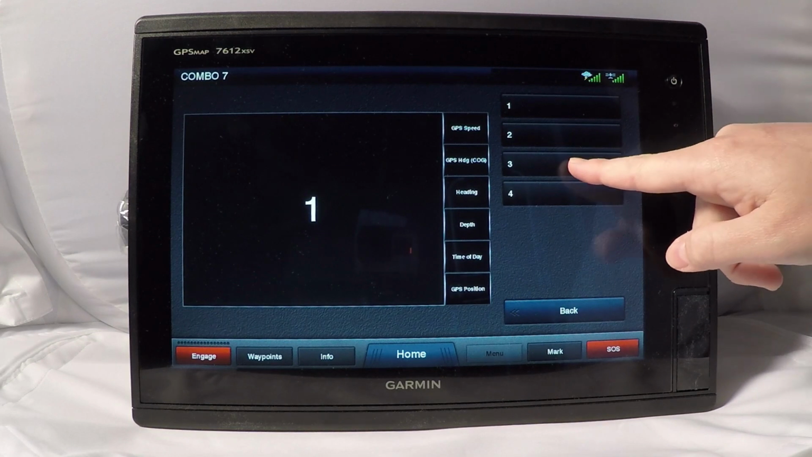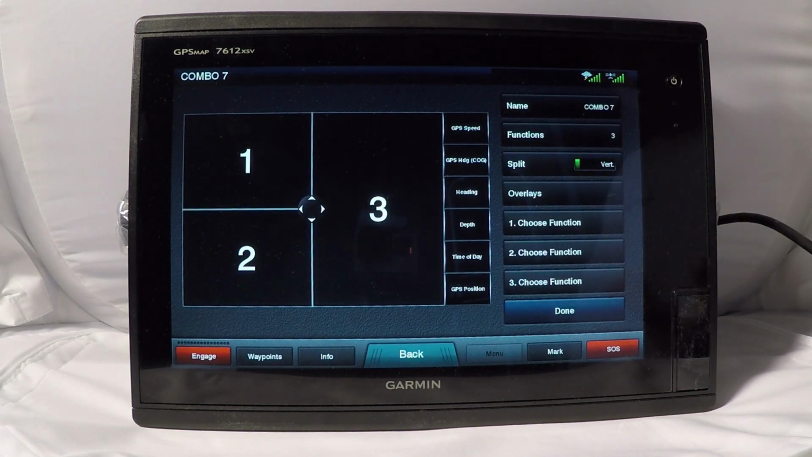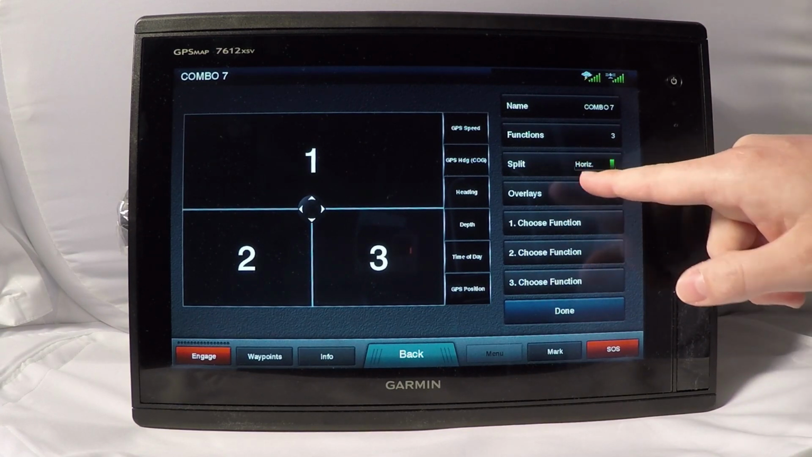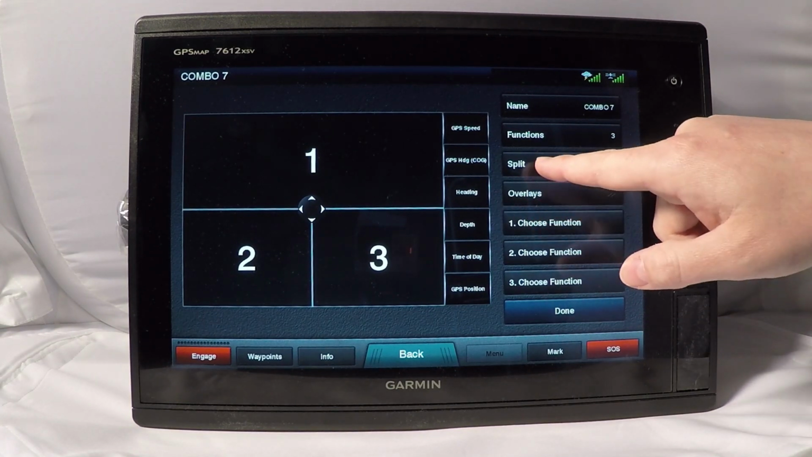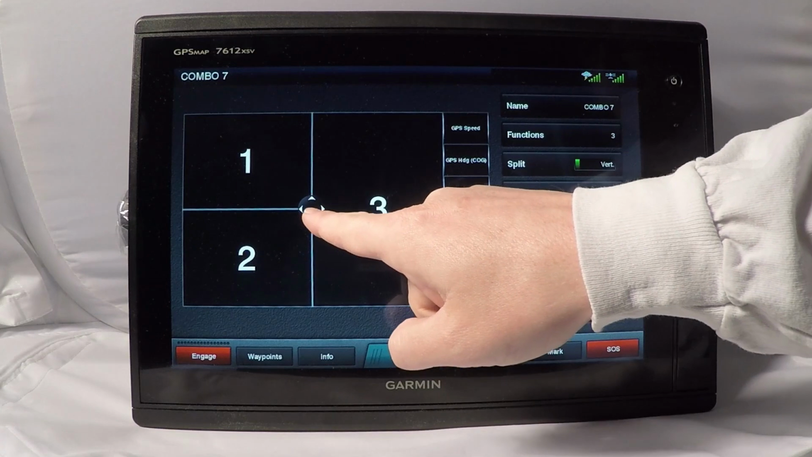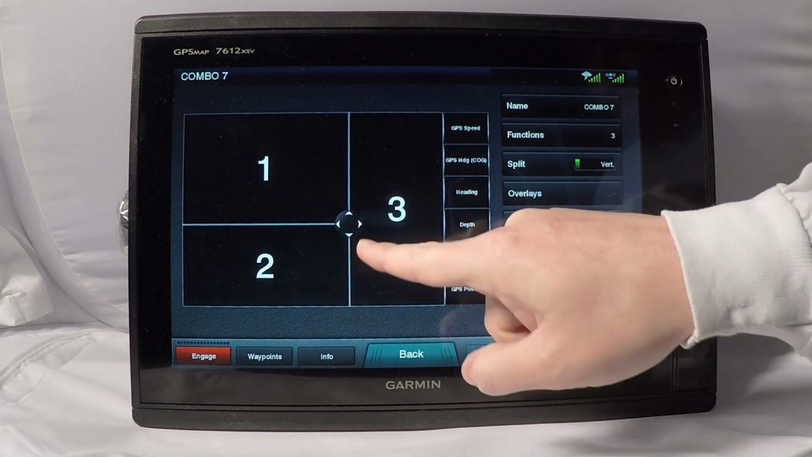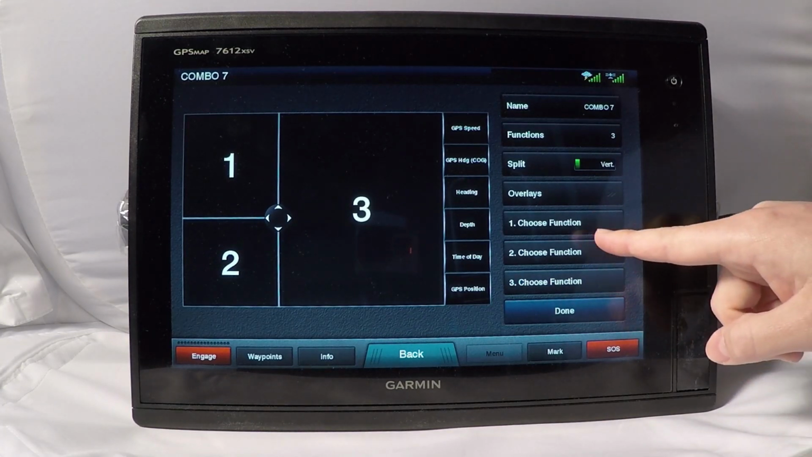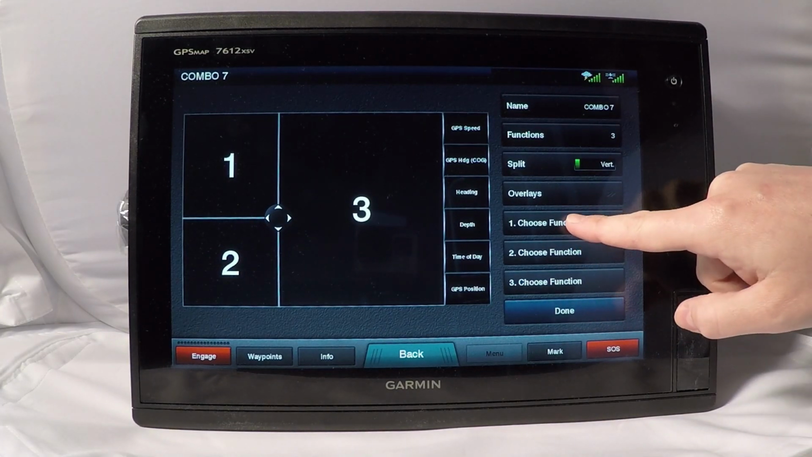Hit functions. You can choose the amount of functions on the display, so we're going to choose 3. You can choose whether you want to split it vertically or horizontally. And then this little rocker pad here will actually let you draw to size the split however you want to do it. So what we're going to do is we're going to go ahead and choose our functions.